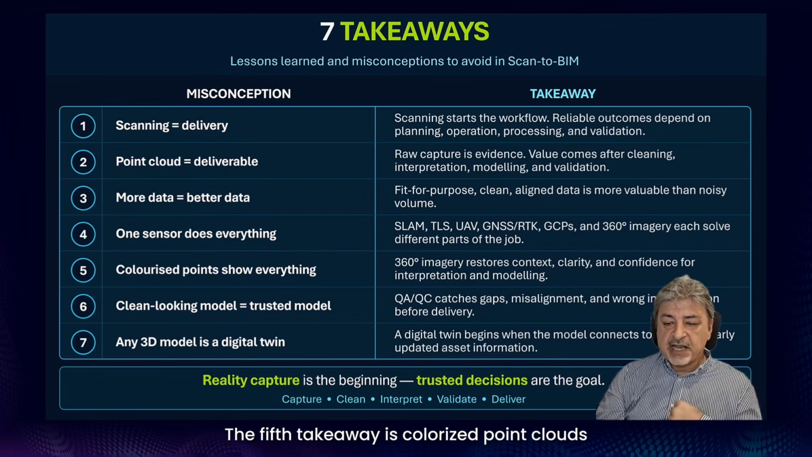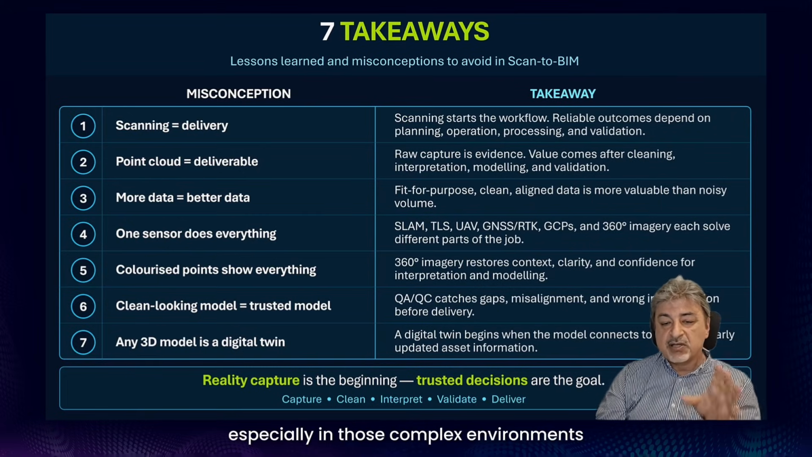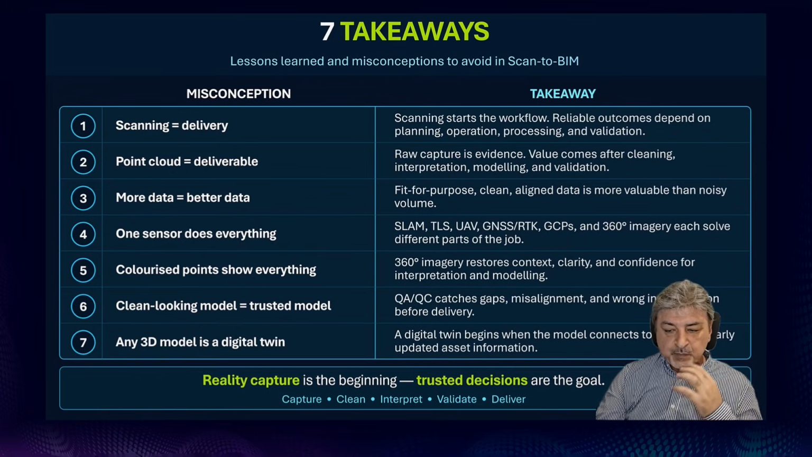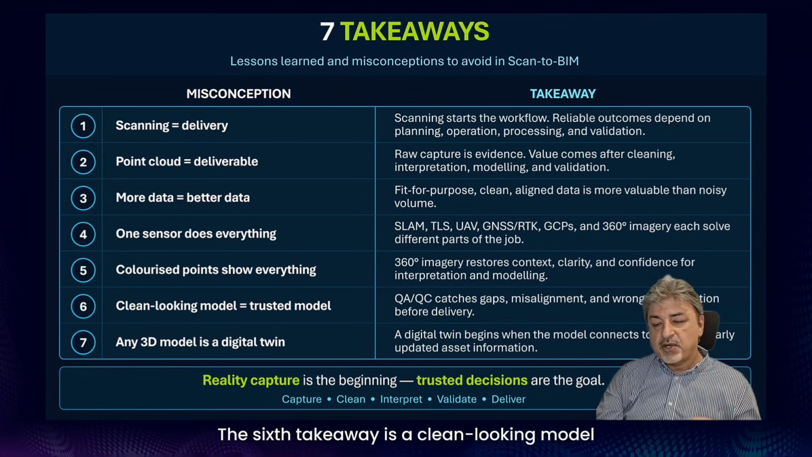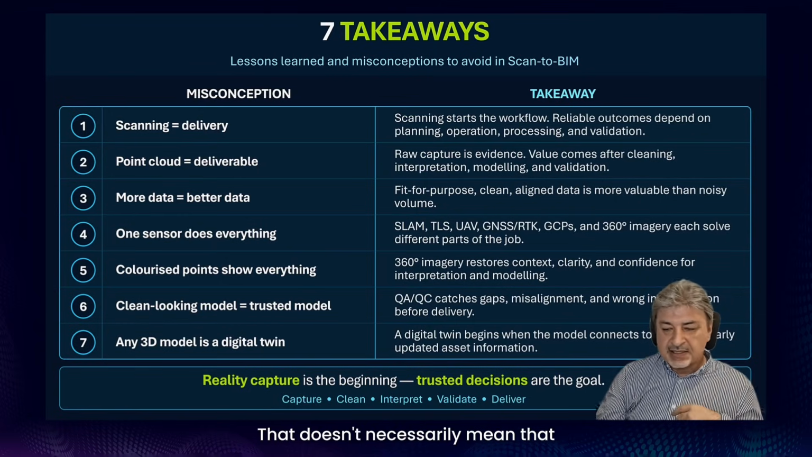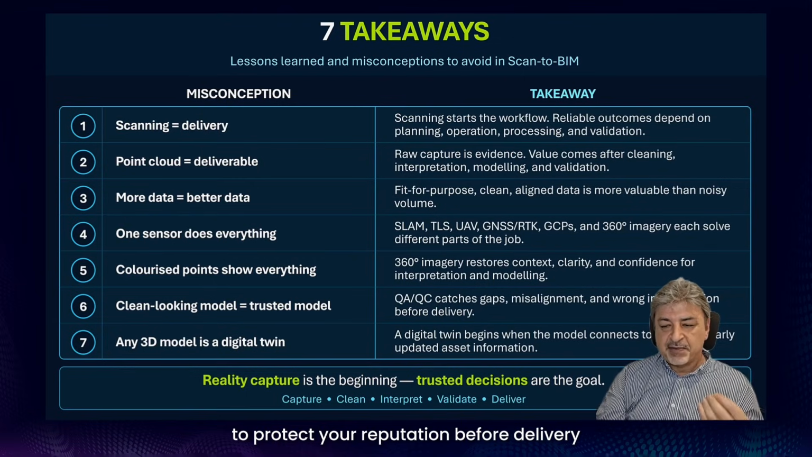The fifth takeaway could be that colorized point clouds do not show everything. 360 images, especially in complex environments, really restore the context and clarity, especially for interpretation, modeling, and remote review. The sixth takeaway could be that a clean-looking model is not automatically a trusted model. QA/QC catches gaps, misalignments, and wrong interpretation before delivery, and that's really some kind of insurance to protect your reputation before delivery.